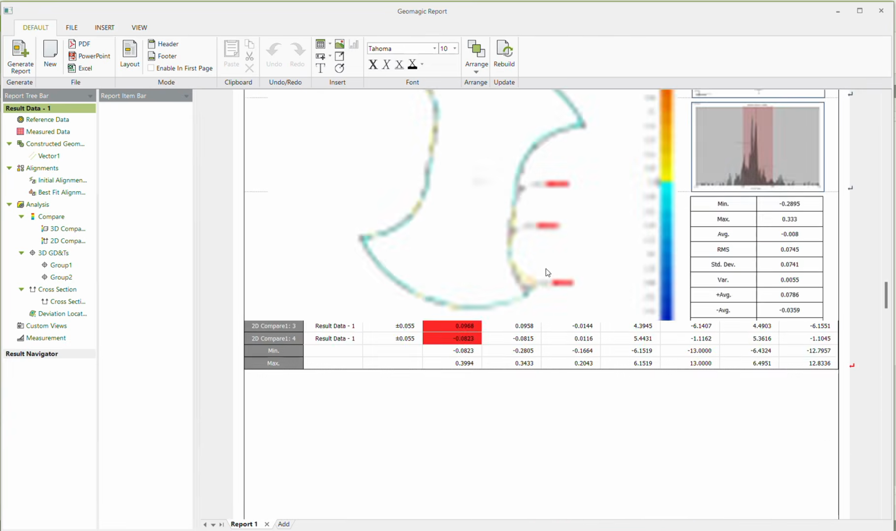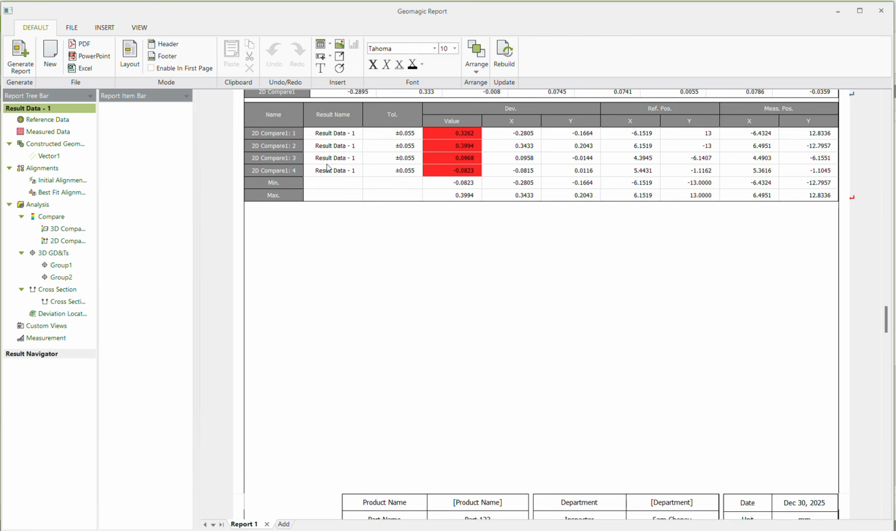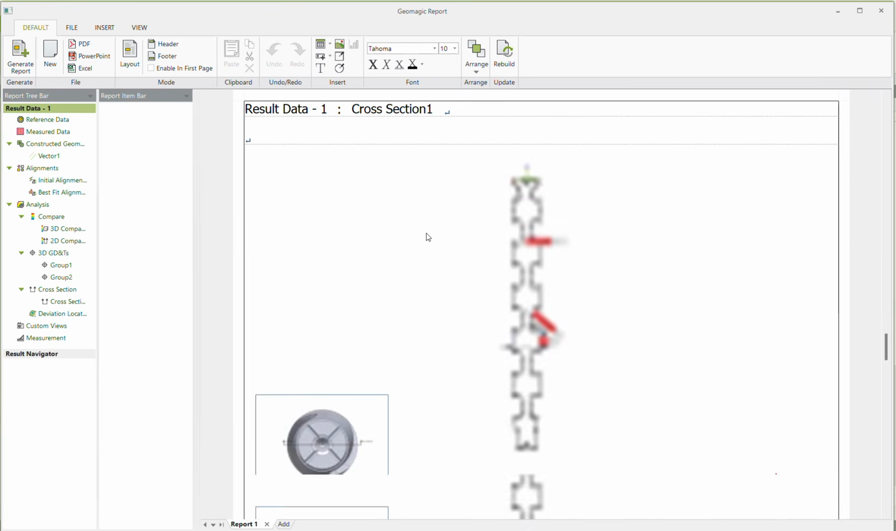So you can see how it differs from the looks of a 2D comparison. With the 2D comparison, you get a colorful line, but you can't use this to take measurements from. You could just take comparison points. With the 2D cross-section or 2D measurements, it gives you that 2D cross-section, but it's not colorful.